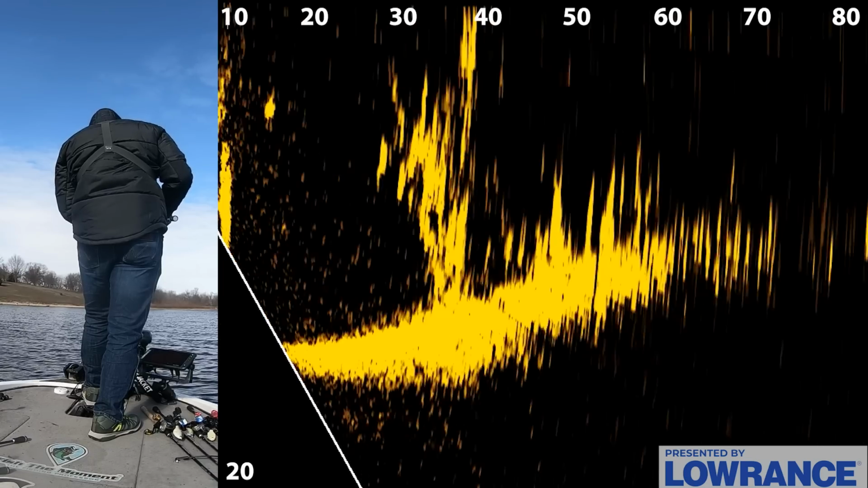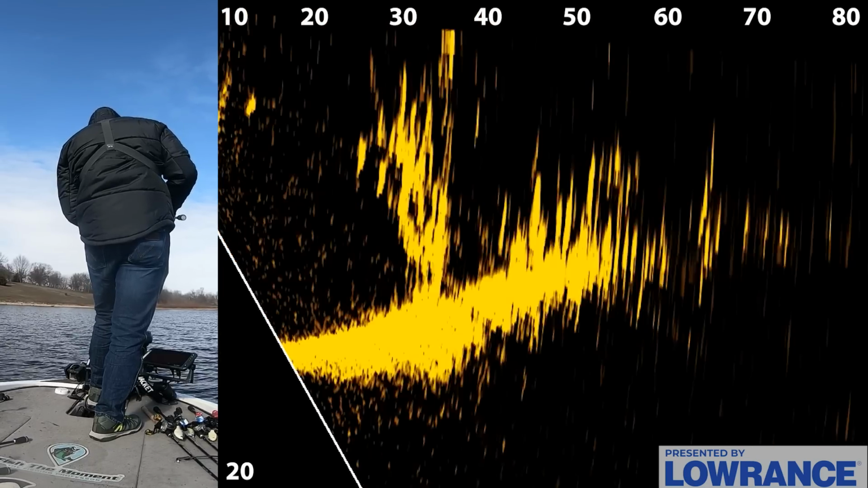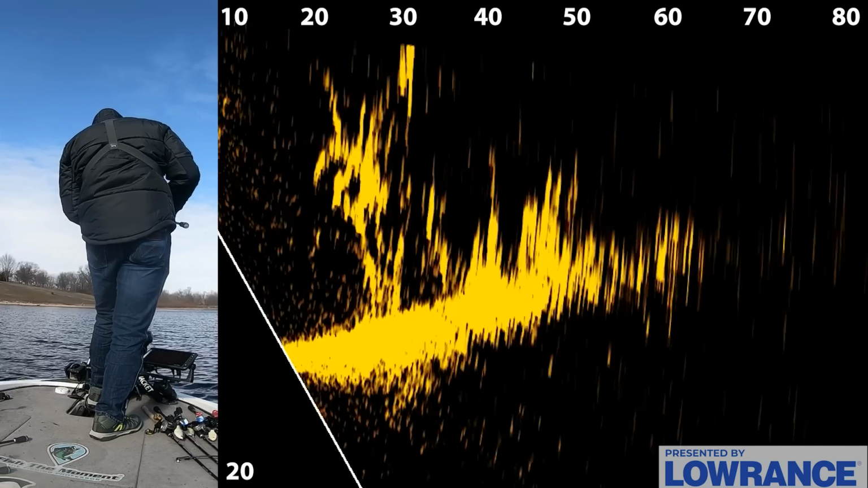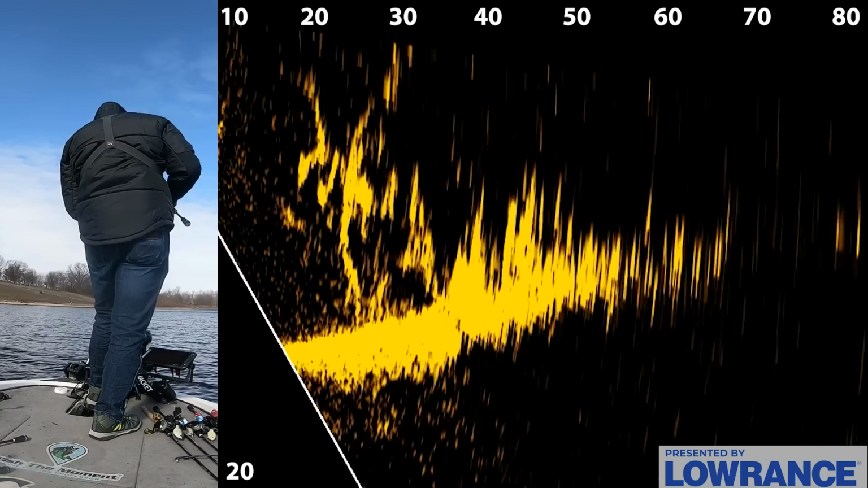It works great. This is the 1/8 ounce size. I probably should be throwing the lighter size, potentially. But, I mean, that fish ate it. So, oh, there's a few of them on it right now. Come on.